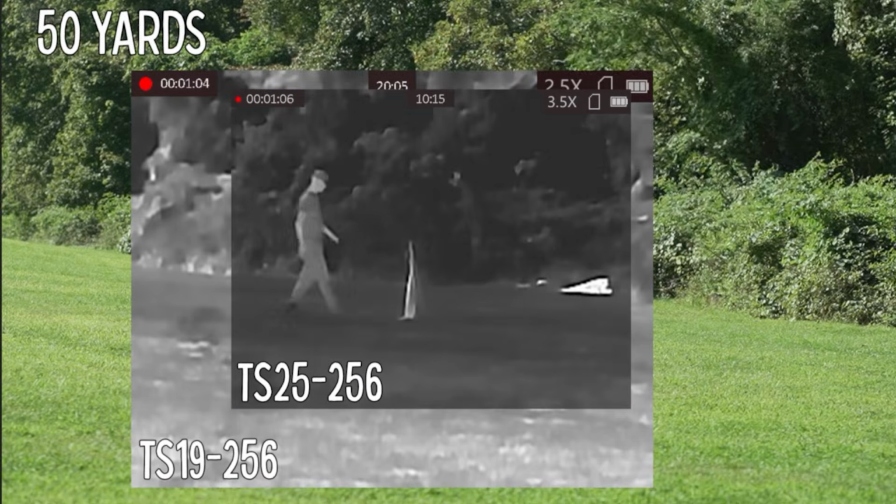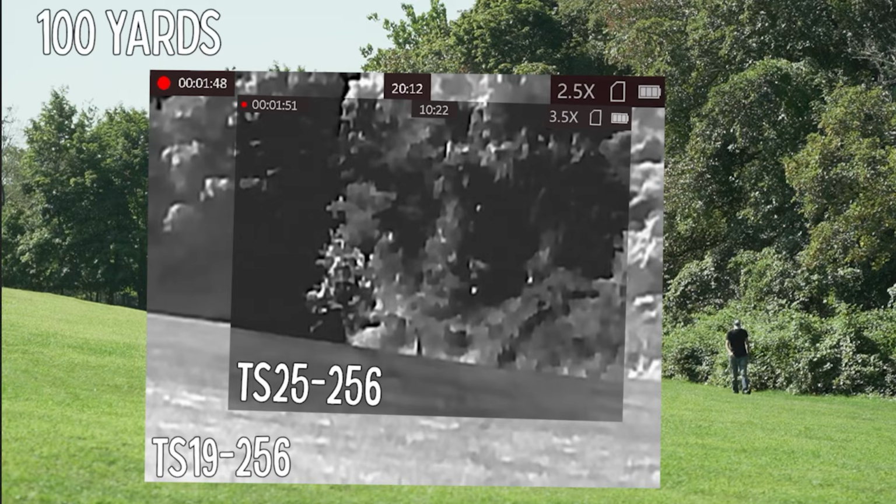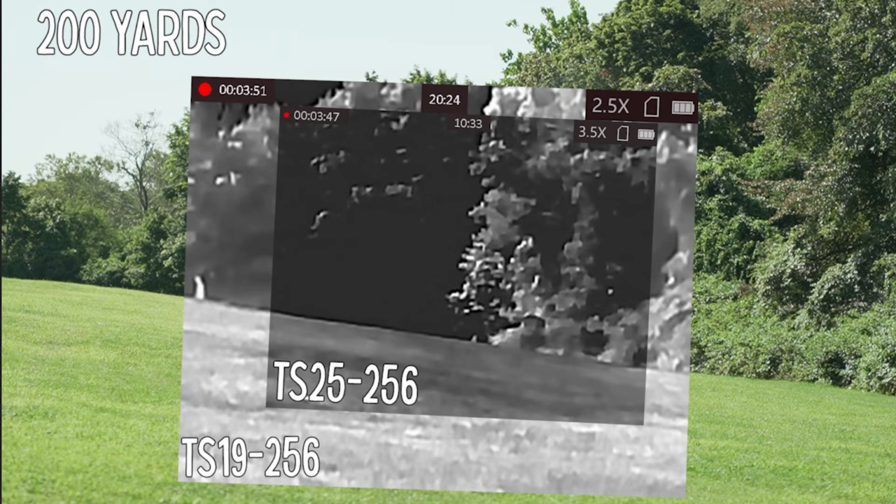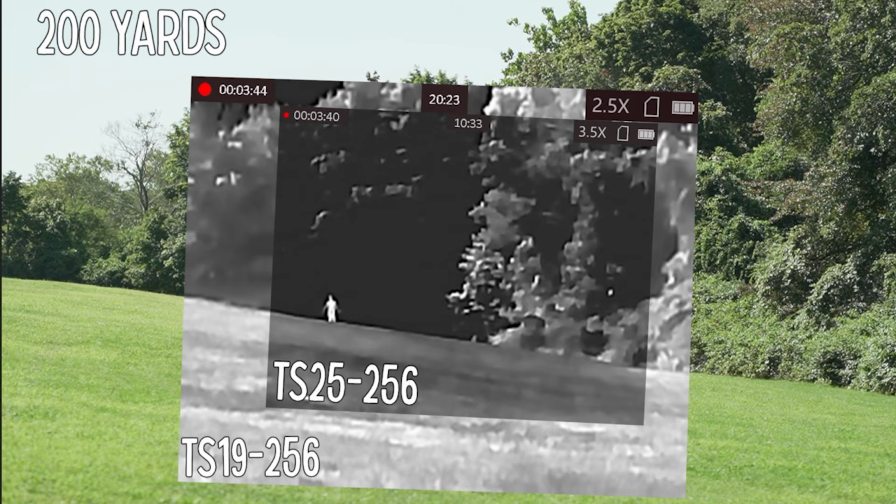So we're going to take a look at some footage from 50 yards, 100 yards, 150 yards, and 200 yards. That way you can really compare the differences between both of these scopes and decide for yourself which one's going to work out better for the type of shooting that you do.